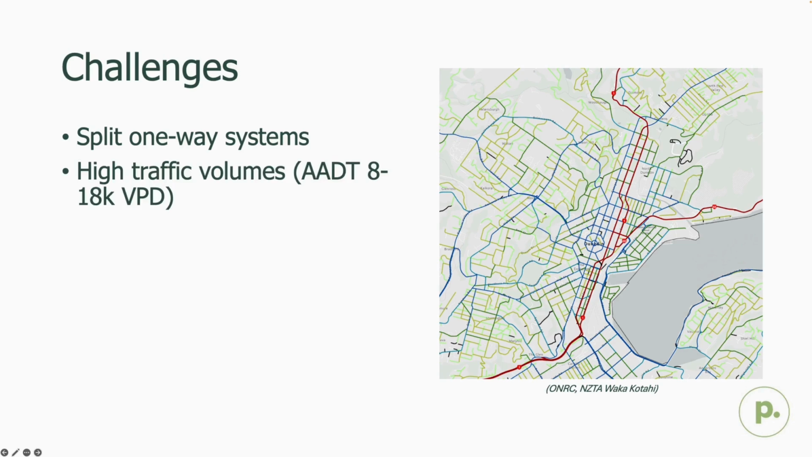Another challenge was the amount of traffic that uses State Highway 1 daily. With annual average daily traffic ranging from 8 to 18,000 vehicles per day, safety to people became a major concern immediately. One of our aims was to make sure that we removed any danger to our surveyors, the public, other road users, as well as all the equipment we wanted to use.